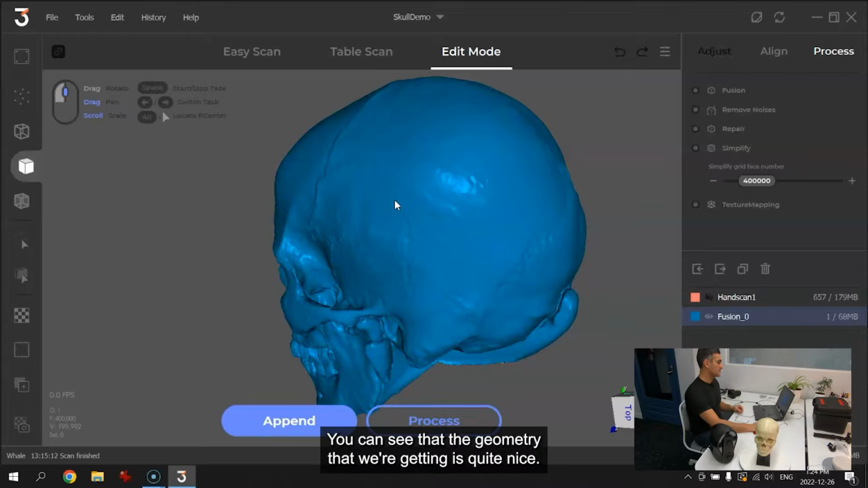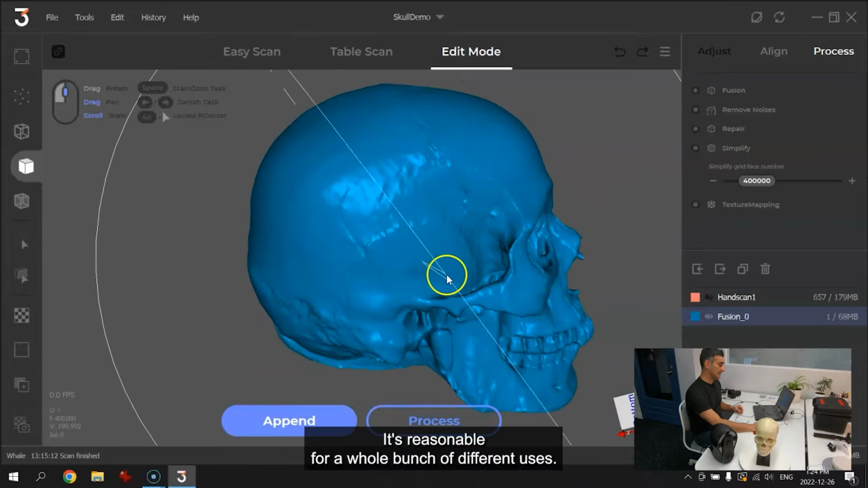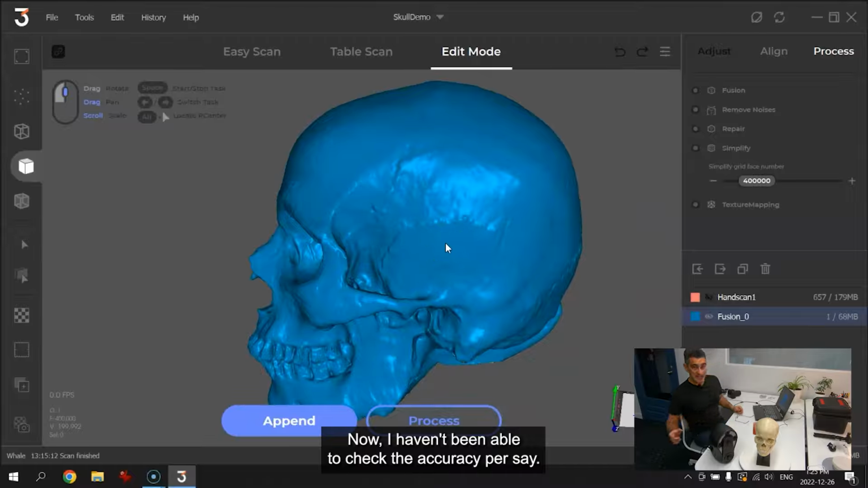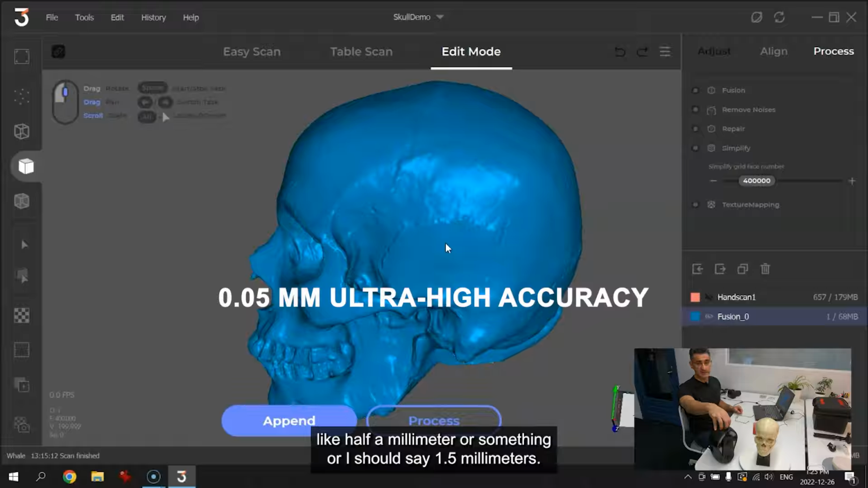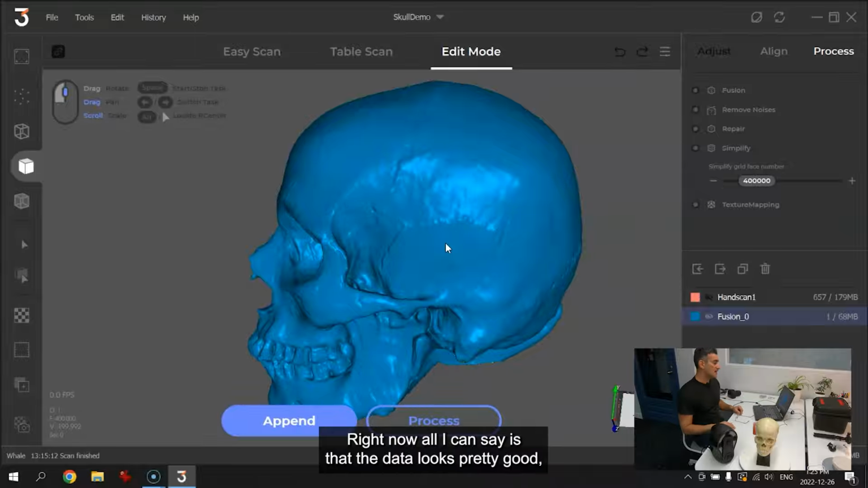You can see that the geometry that we're getting is quite nice. It's reasonable for a whole bunch of different uses. Now, I haven't been able to check the accuracy per se. They do state that it has quite a high accuracy, like 0.5 millimeters, but there's no way for me to check that really right now. All I can say is that the data looks pretty good, the scanner looks pretty good, the price point is pretty good.